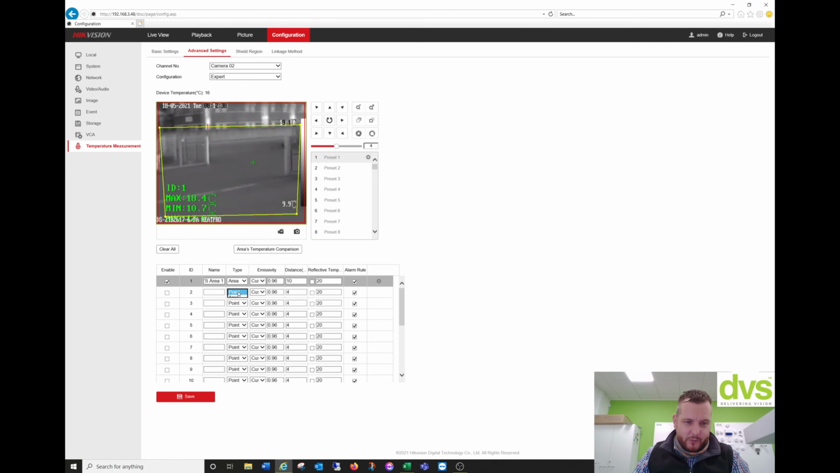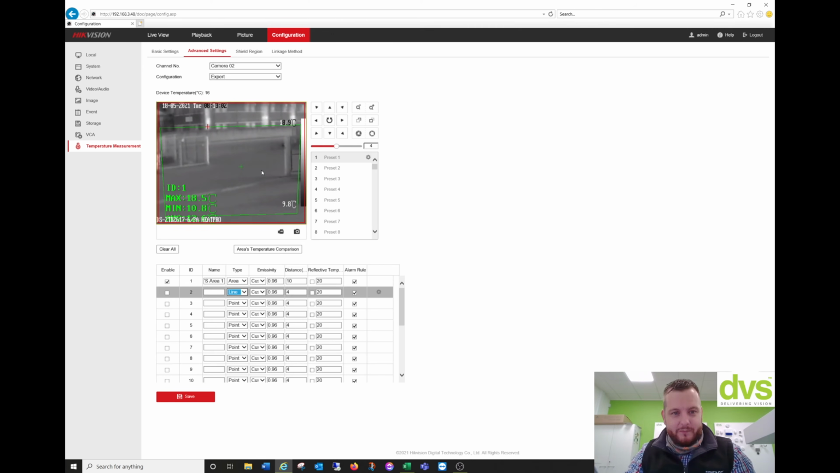So you can have a point, which is a single point. You could put a point on that spot there. You can see the red there is following that car. 36.7 degrees that was then. So you can have a point, area, or a line. Area I find is the most commonly used, but you can have a point which is a cross fixed on an area, or you can have a line and it puts a line across, and you can again monitor that line and then the temperature of the object behind it or on it. Okay, pretty straightforward. Click save.